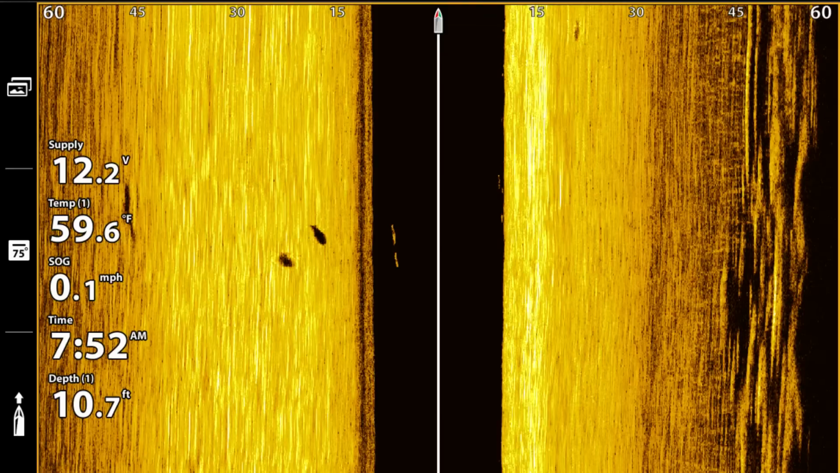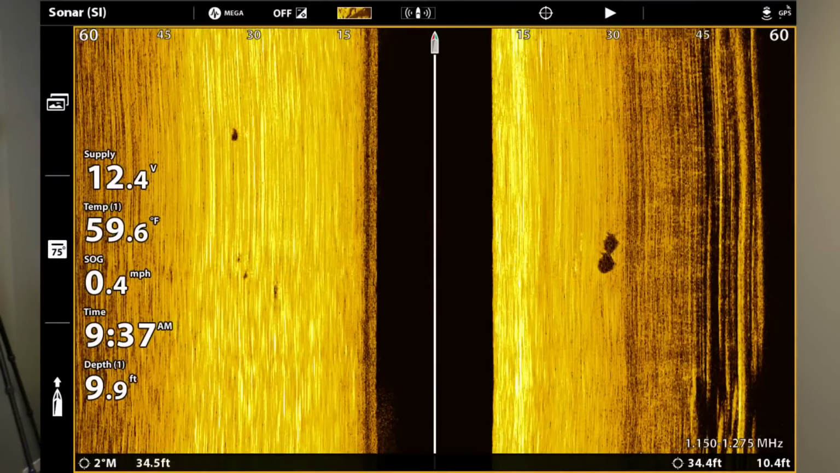I just so happened to catch those two directly under the boat on the port side a little bit. I bet that port side back rod was the one that got them. Actually, I didn't get them because it swam under the boat, which means it went past my lures. And I suck. Just kidding.